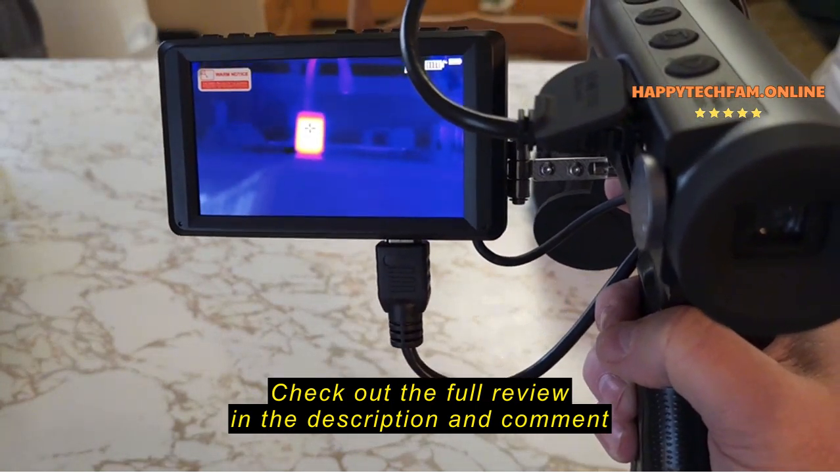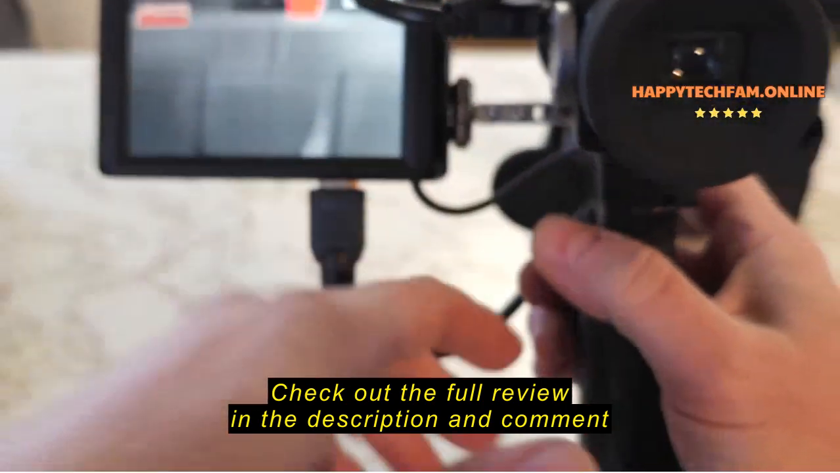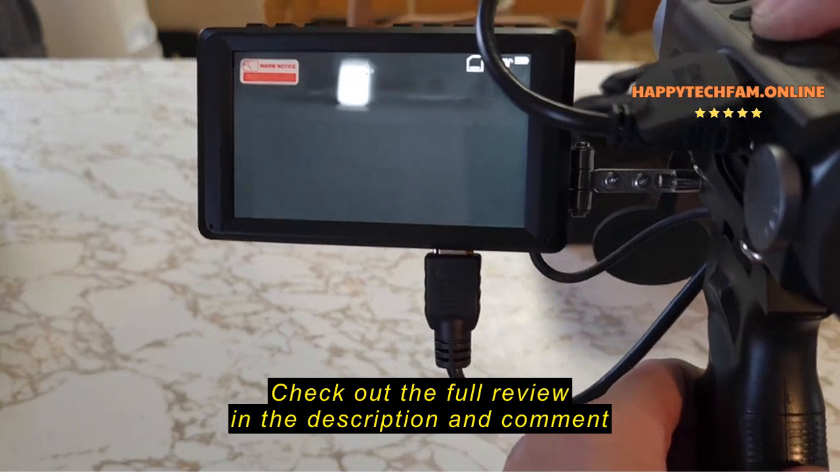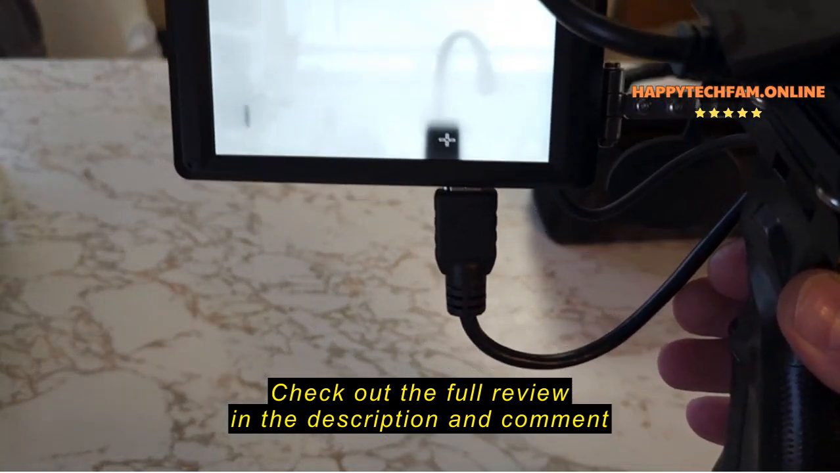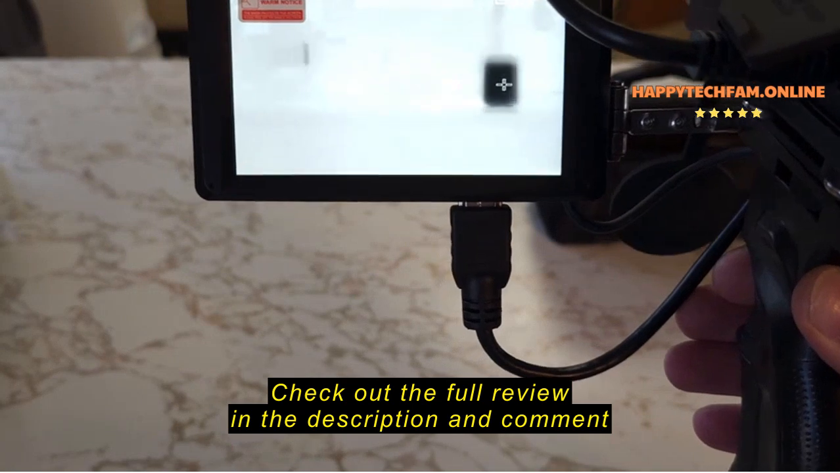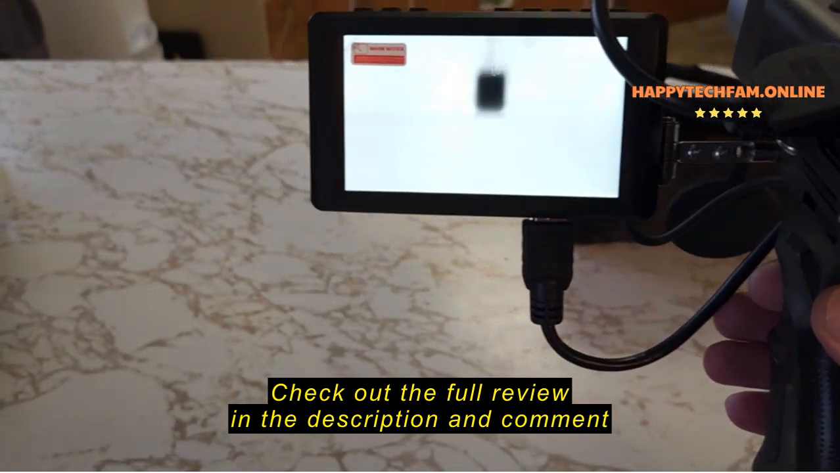So right over there, for instance, is a glass of hot water that I ran in my sink, and so it's showing up as a red hot. If I change it to a different mode, there's all these different colors. That's white hot. I like black hot. It seems to give a lot of detail. Anyways, now I'm going to go into some footage that I took spotting some deer and stuff in the dark, and that's where this really comes in handy.